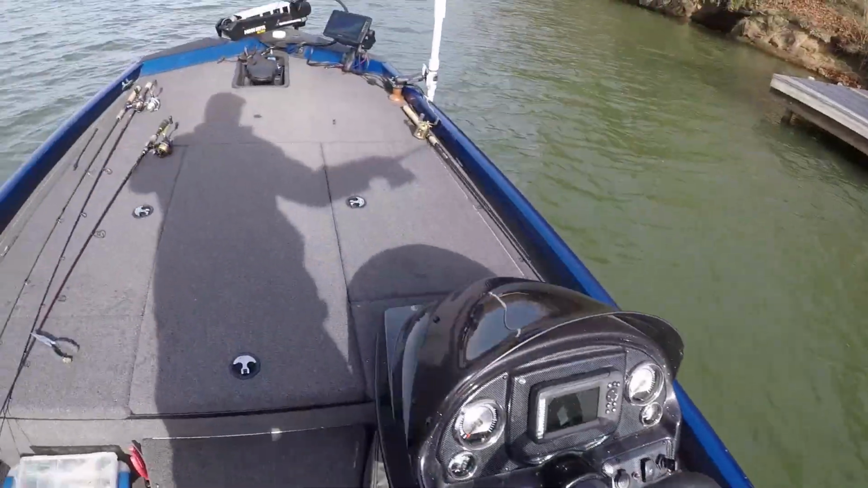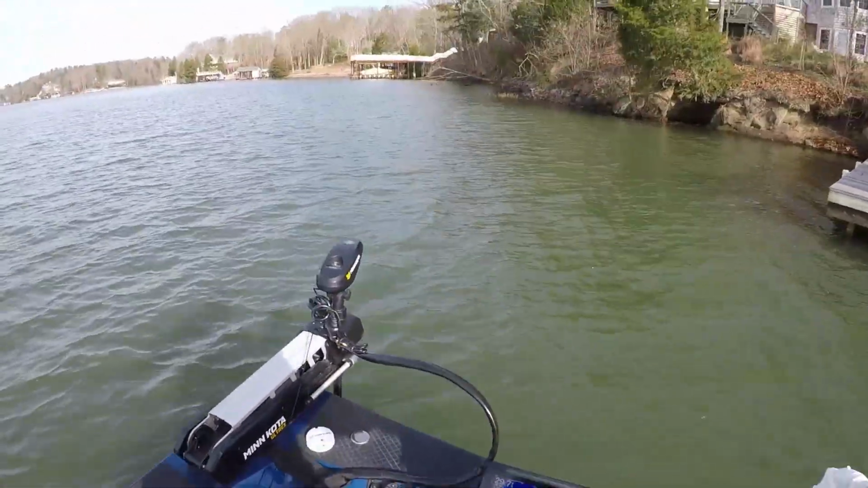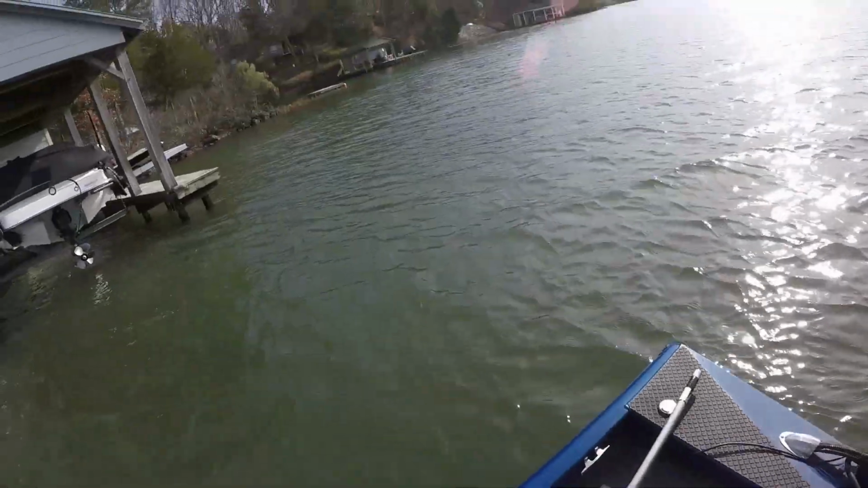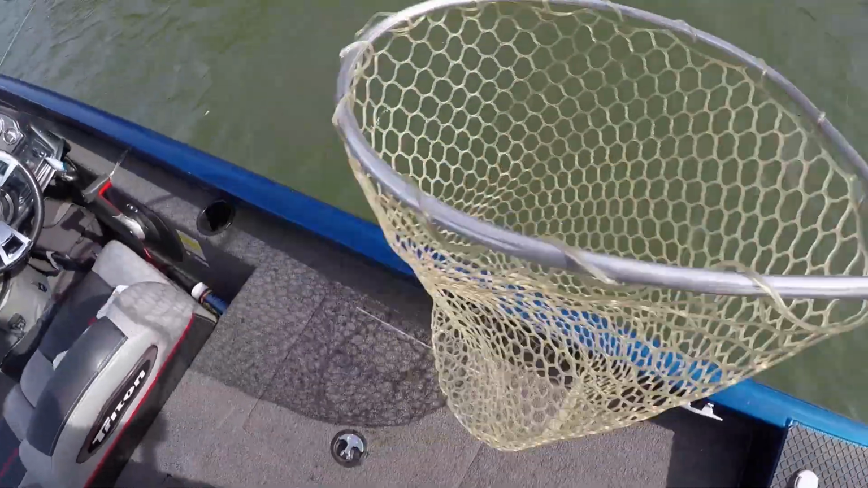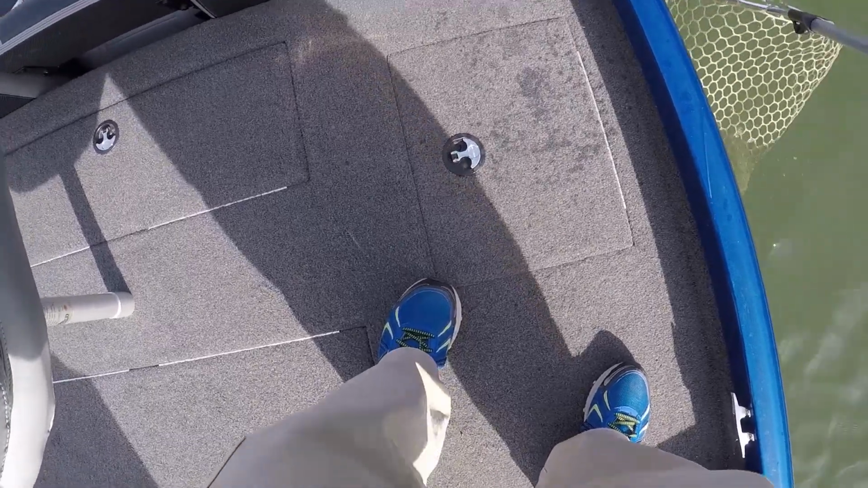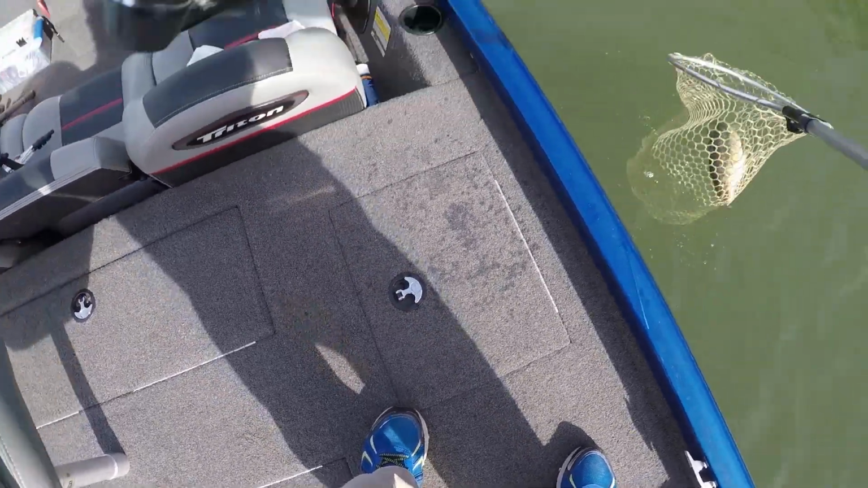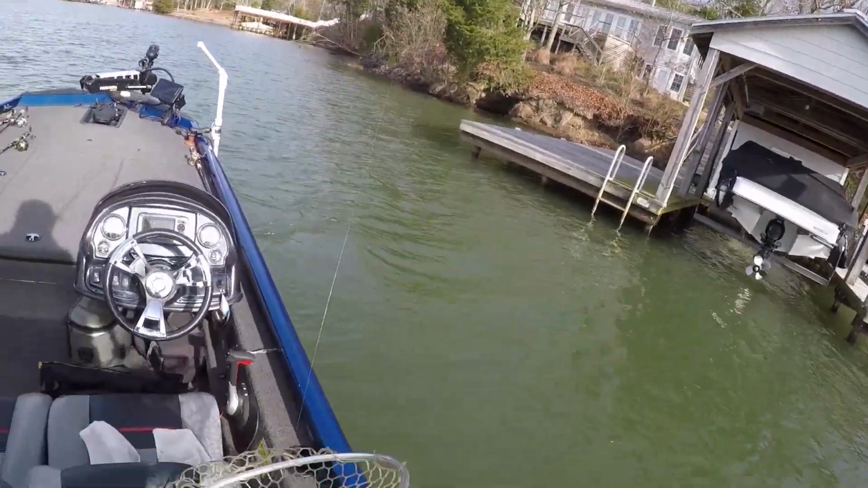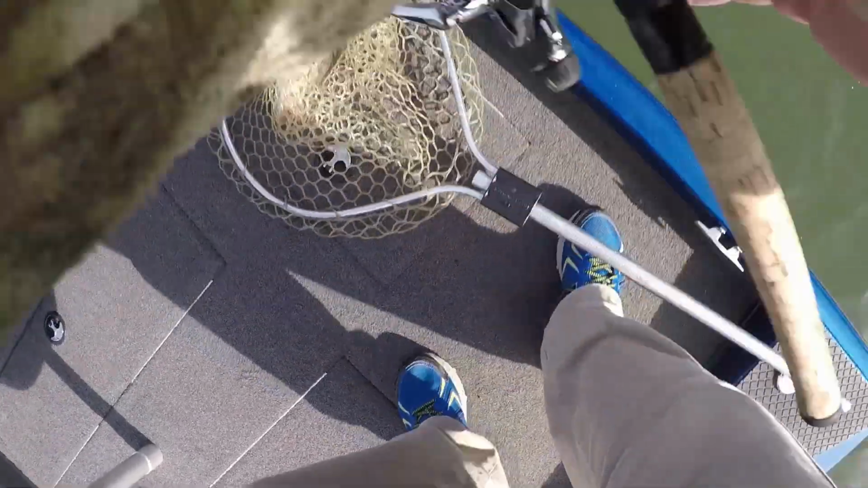Okay, I'm gonna have to go back and put my spot lock on now. All right. If the wind blows me into that dock. I told y'all before, I watch how I run my spot lock when I'm fishing pretty close to a dock. Because I have noticed before, fish swim toward the boat and I see them turn and swim away, and I think that's what it is. They hear the spot lock, they hear the trolling motor.